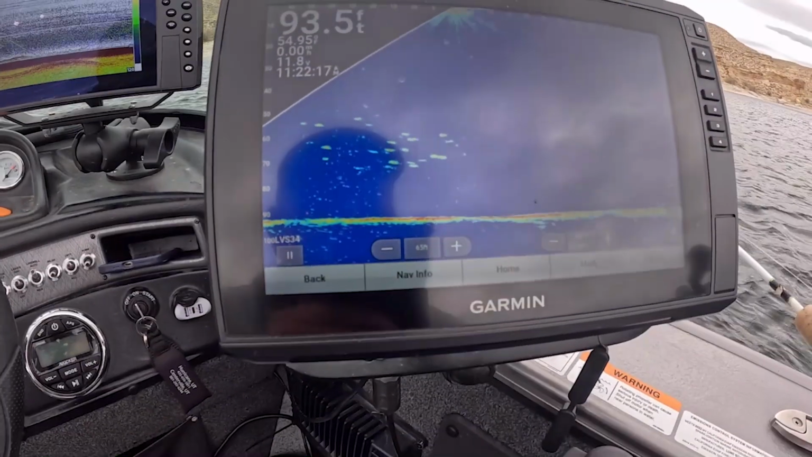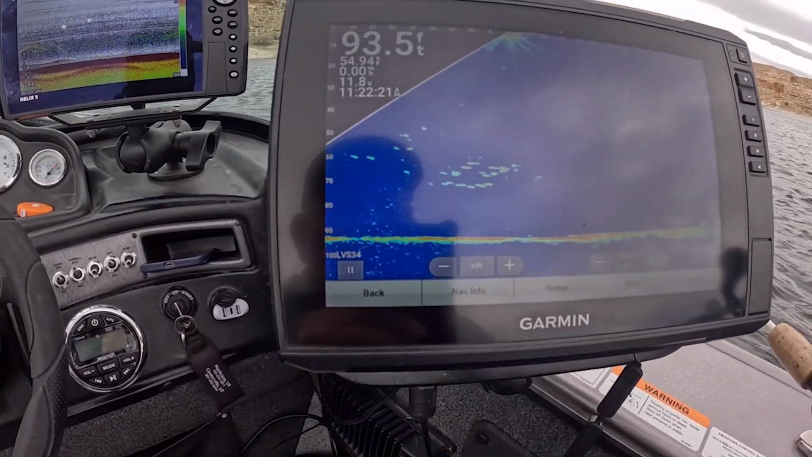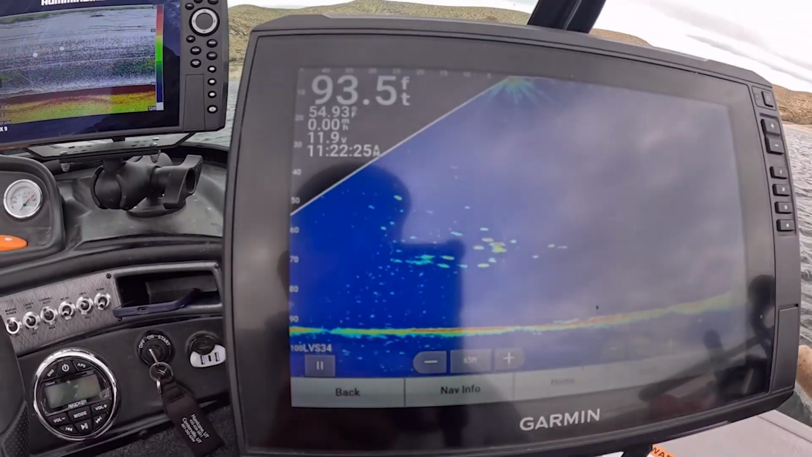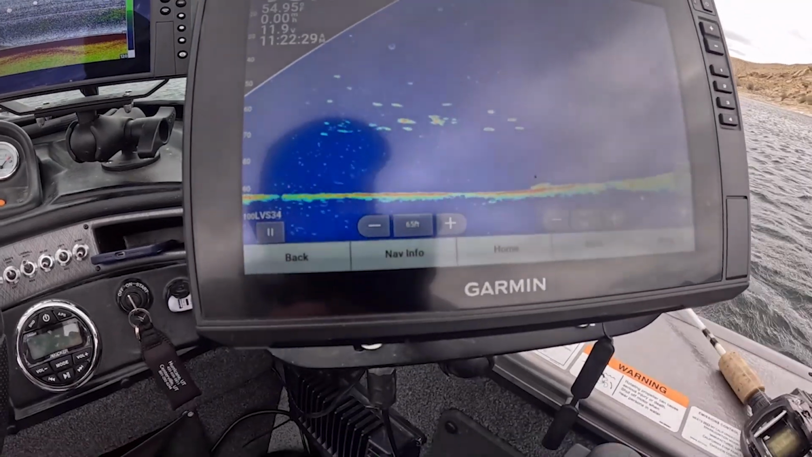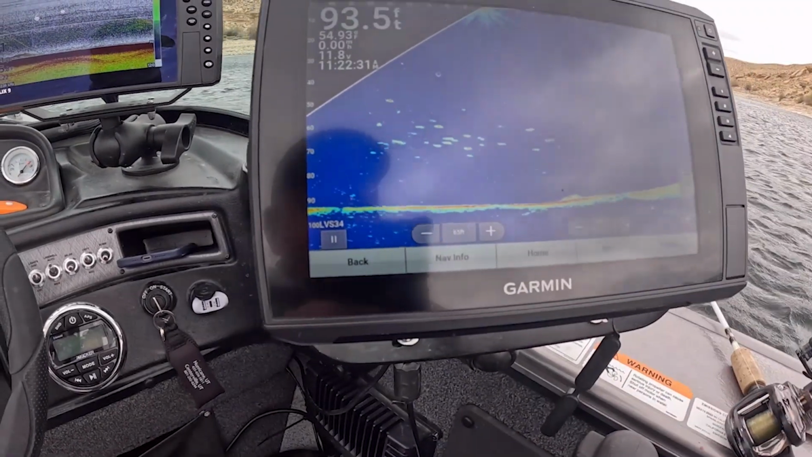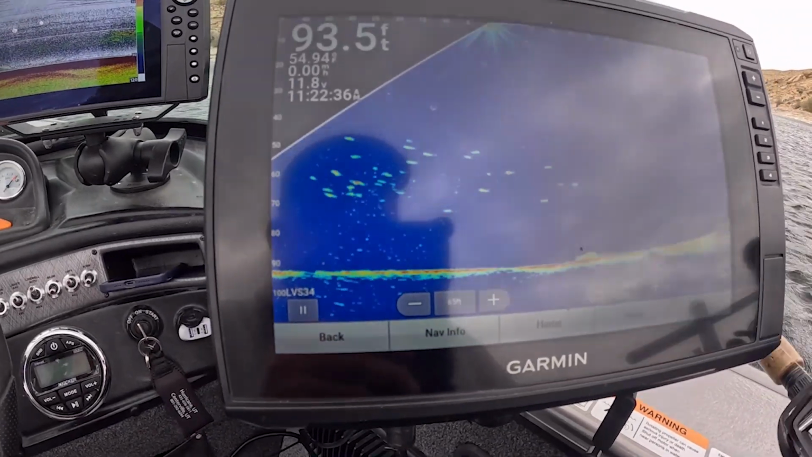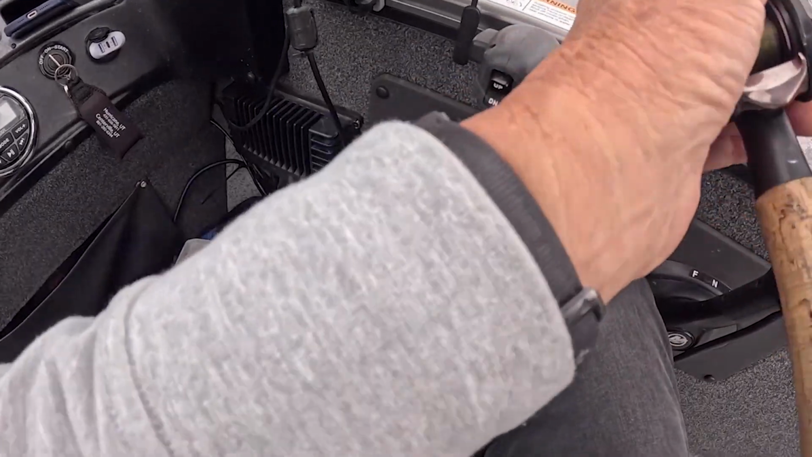Here's what happens sometimes when you're in the middle of fish. You can't tell your lure from the fish. That is a trouble. But if you can see where all that pile of fish is right in the middle, that's where my lure is right now. So sometimes, a lot of times, I like to be on top of the school or a little bit below the school.